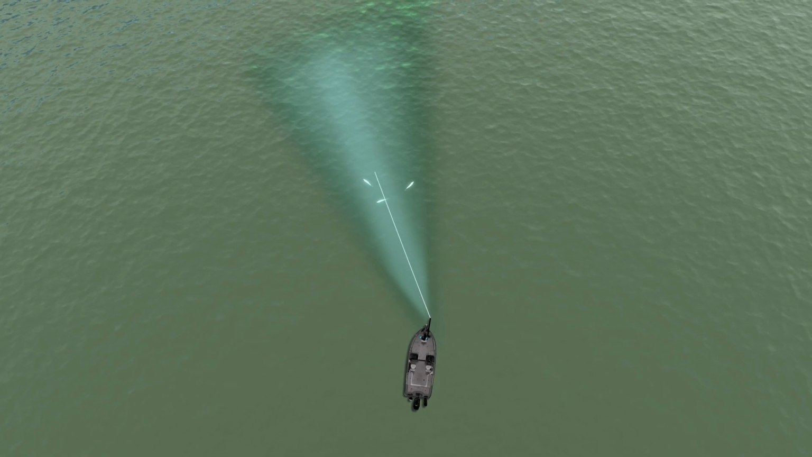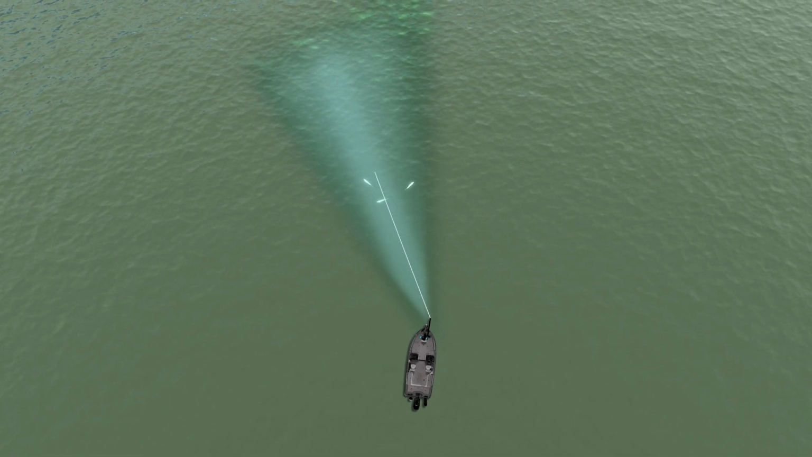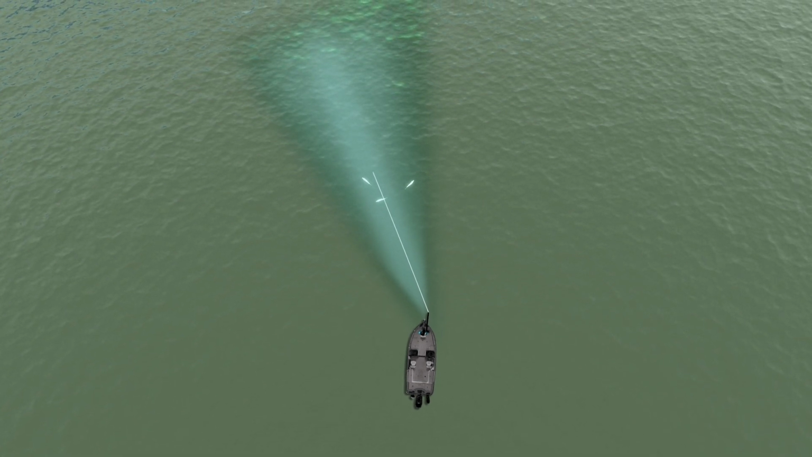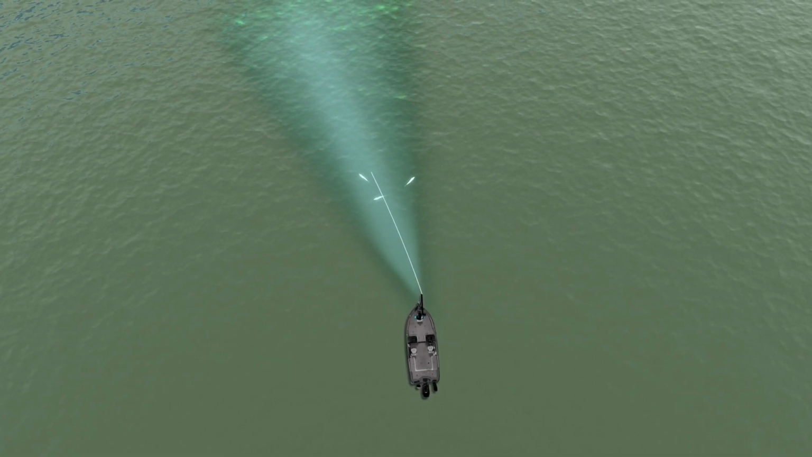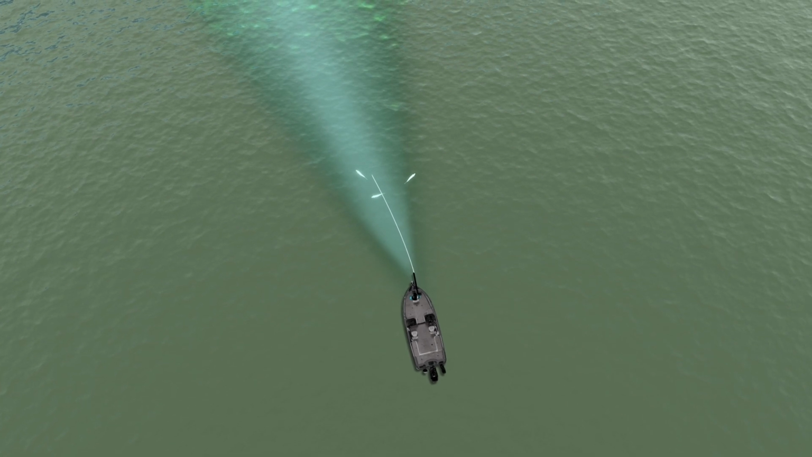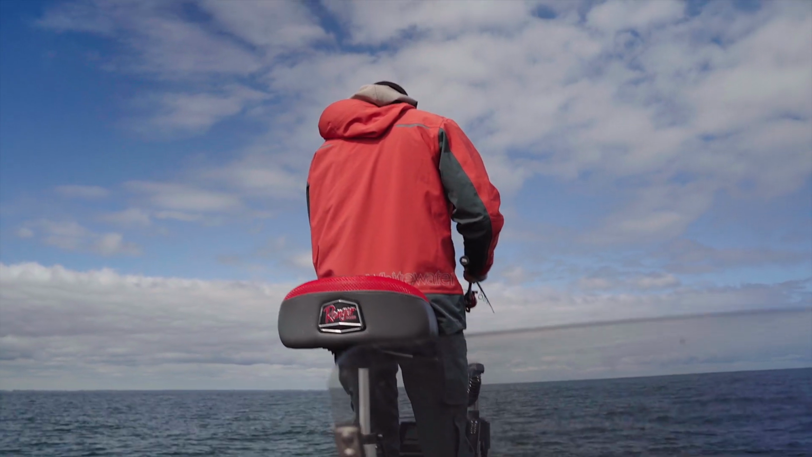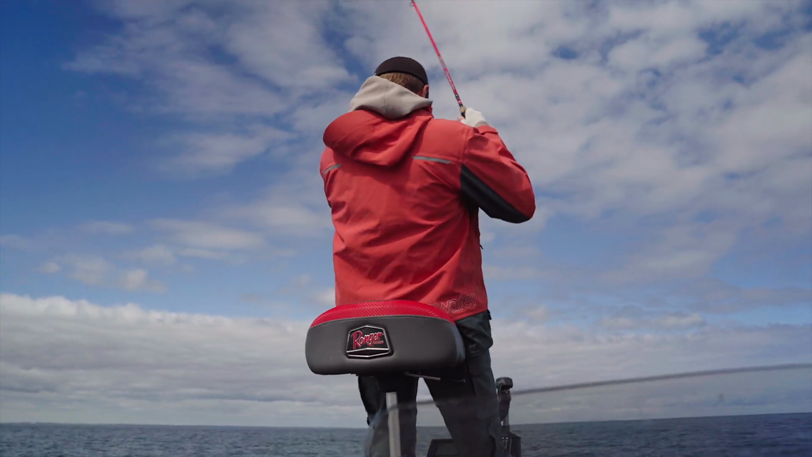Obviously, when I make a cast at a fish, that's like my marker buoy, because then I can pull my boat towards wherever I just made the cast, my line being the marker, and at the end of the day, it helps me pinpoint and realign back on those fish.